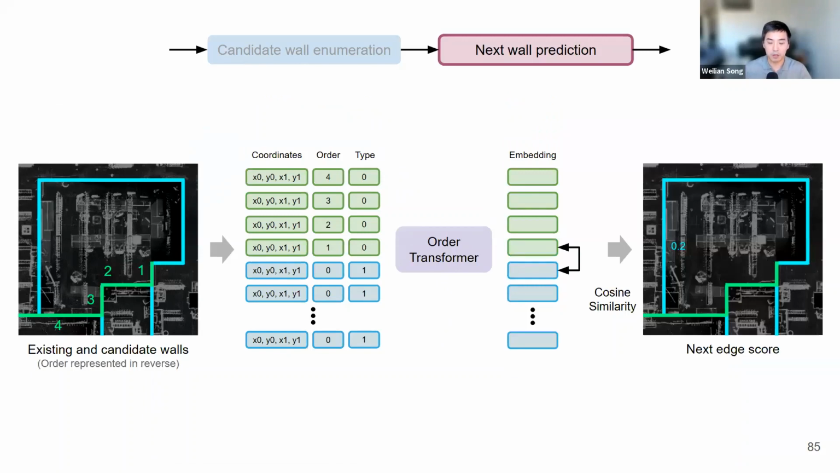And then once we have the embedding for each wall, we can compute the cosine similarity score between the last added wall and a candidate wall to obtain sort of a probability score, but it's just kind of a likelihood. So this is the last added wall here with the order of 1. And this is one of the candidate walls, and this is a score for how likely it should be added next. And we can compute the score with respect to all candidate edges. And then we would just pick the one with the highest similarity as the next wall to add.